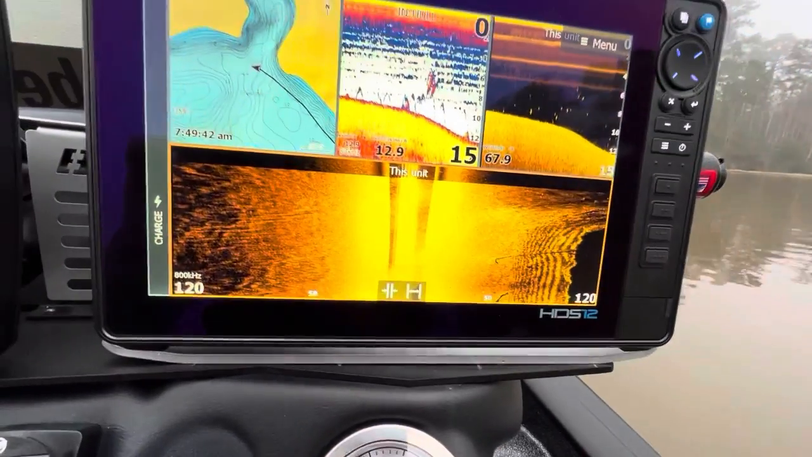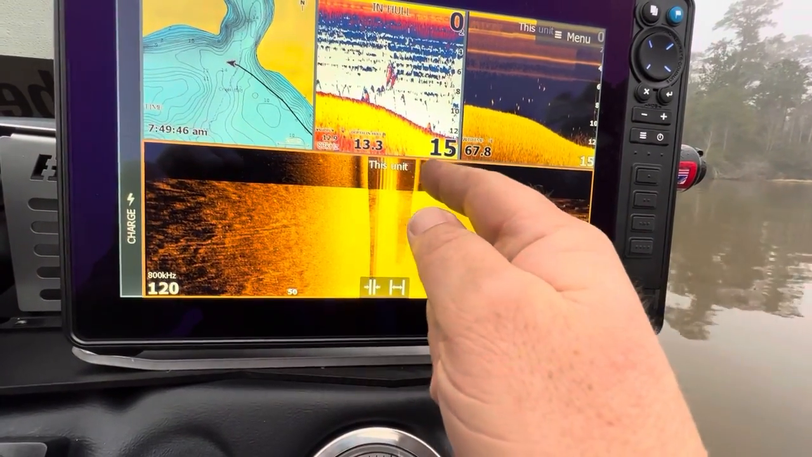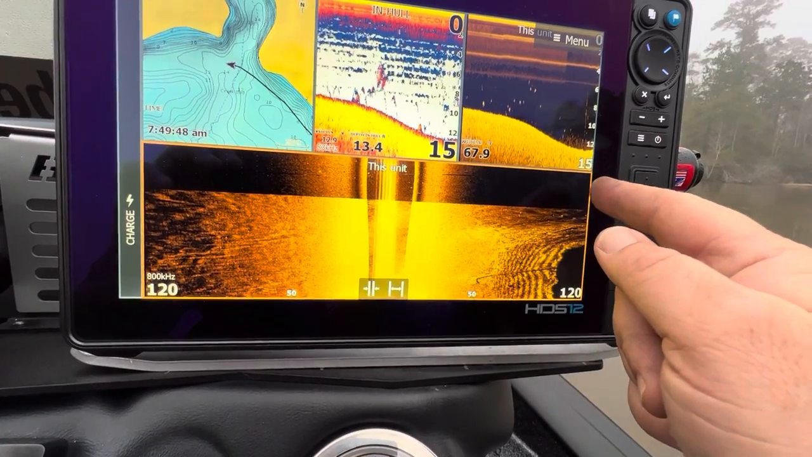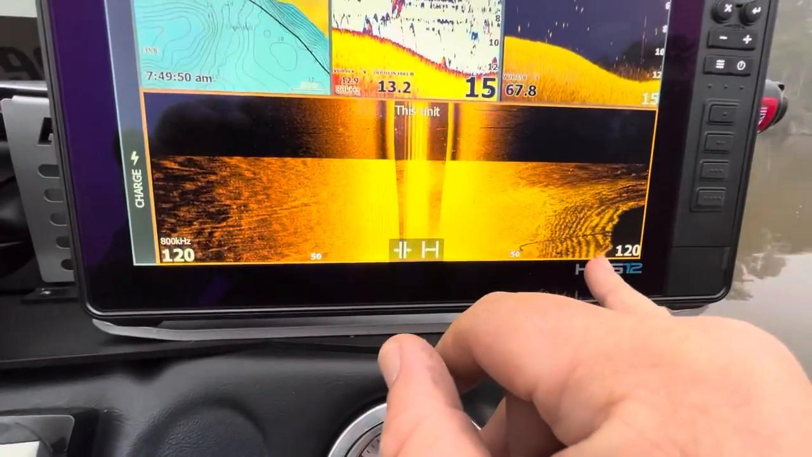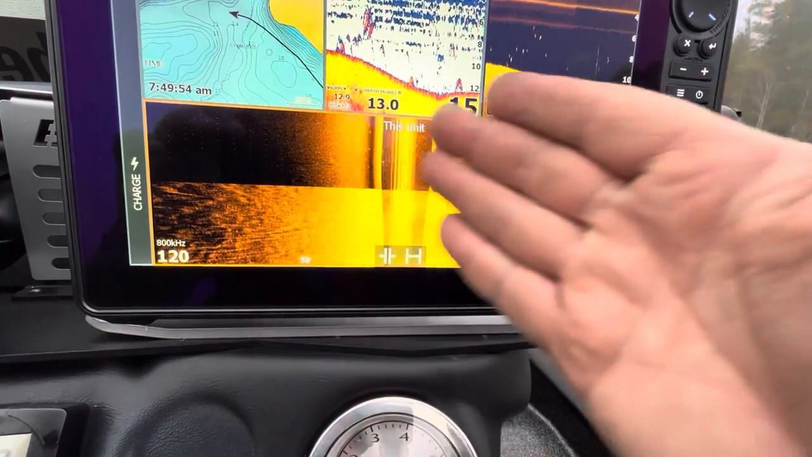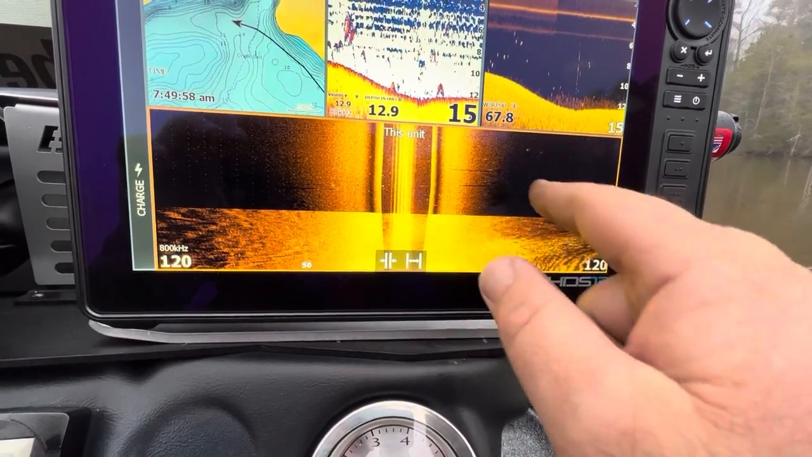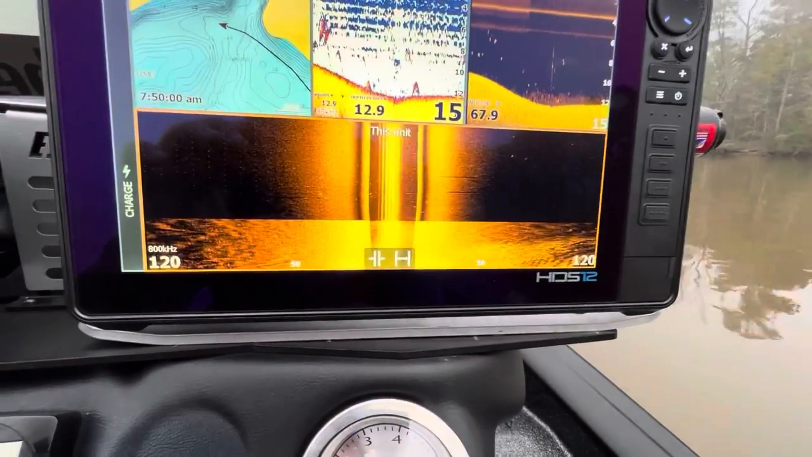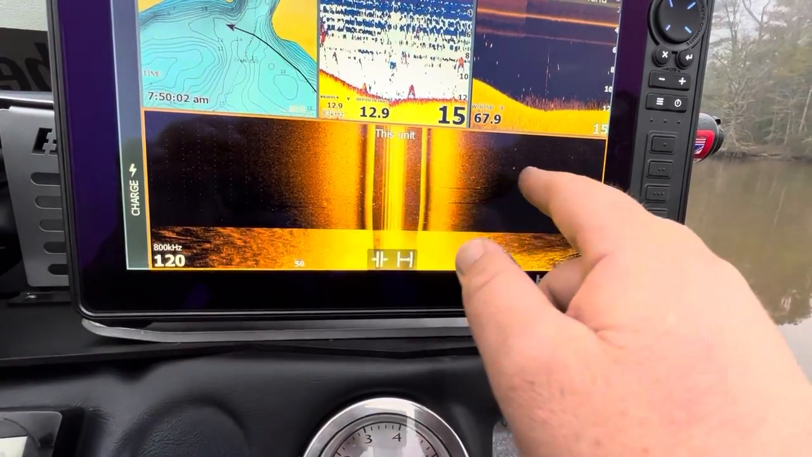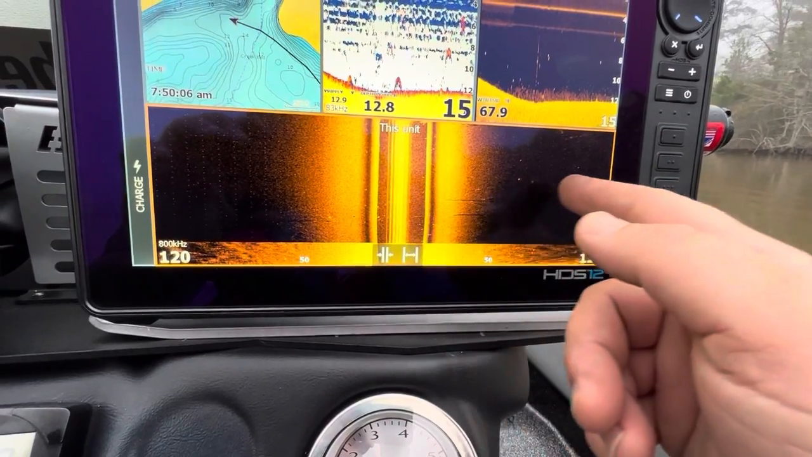The thing to remember about sonar frequencies is the higher the frequency, the less efficiently it's going through the water. So I've got my graph set up to 120 here, which allows me to see a lot of the water, and I'm looking for those little shadows which denote the brush piles. Essentially, with the 800 kilohertz, I can't see very far because it just disappears.